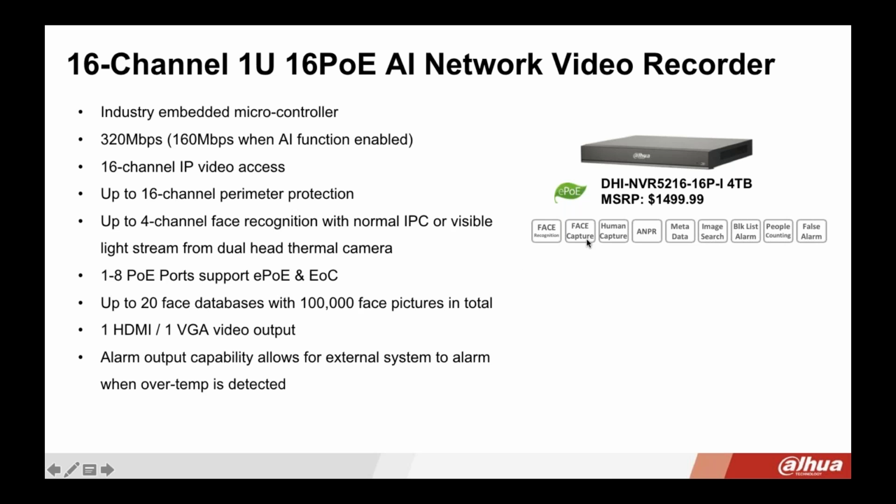Or it will just do face capture or human capture, where it's just taking the face and sending out the alert with the actual face of an unknown individual, as well as the temperature reading. So it's up to 16 channels that you can do perimeter protection.